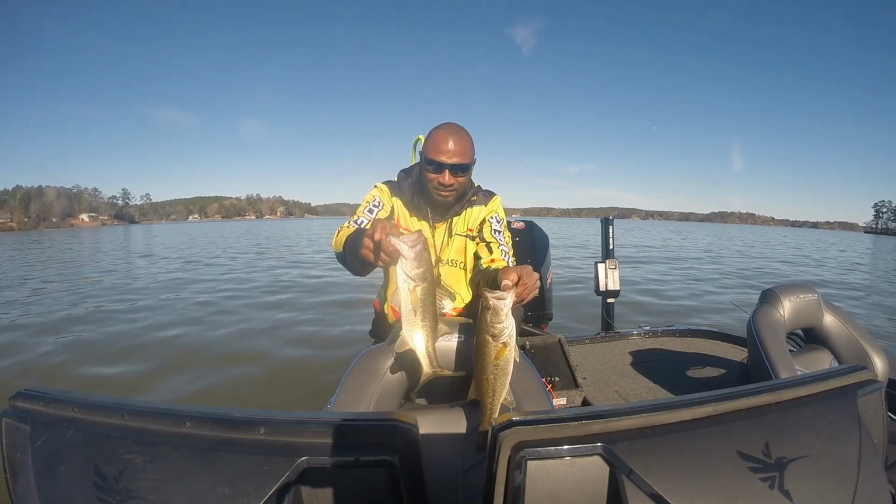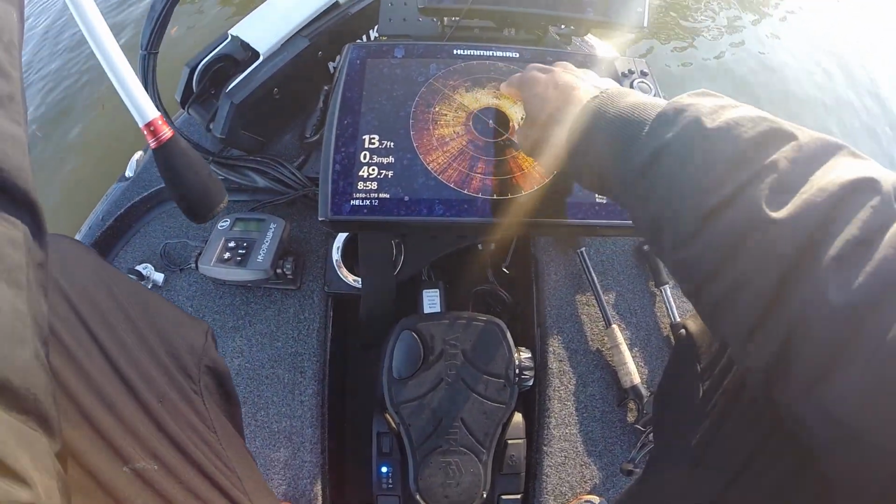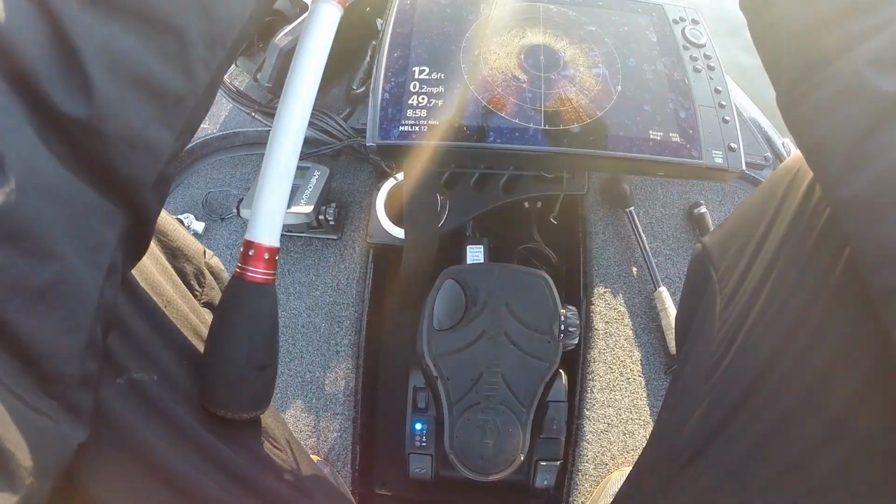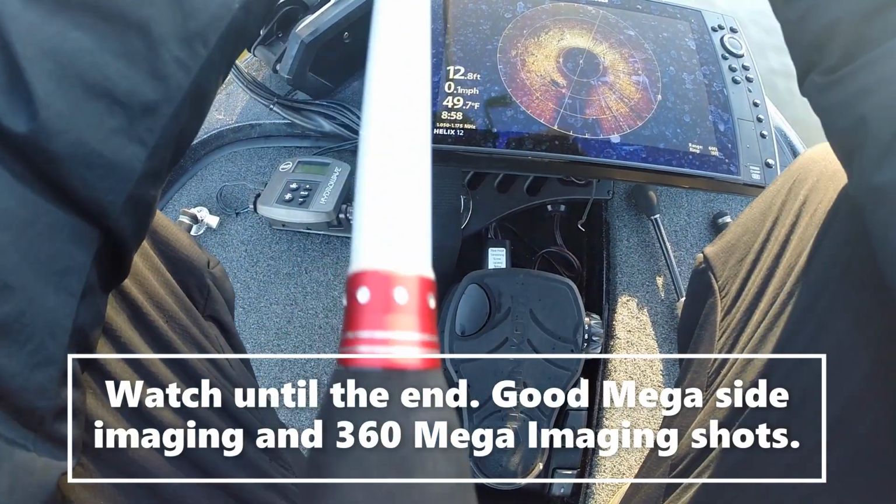Check it out, guys. All right, came across this nice little cluster of rocks. Basically running the bank with a crankbait through here one or two times and keep on moving.